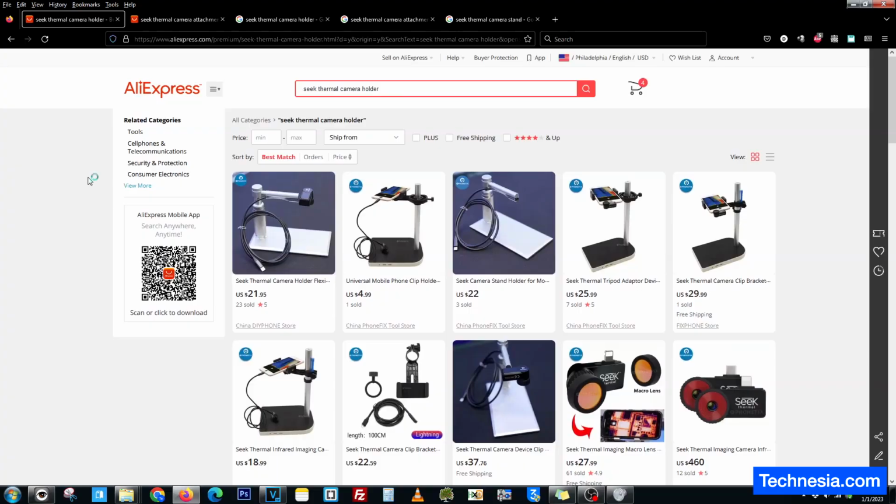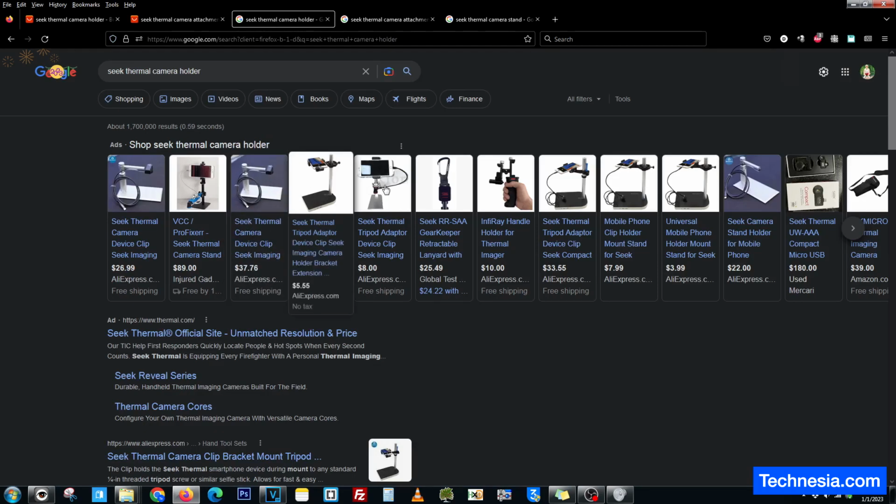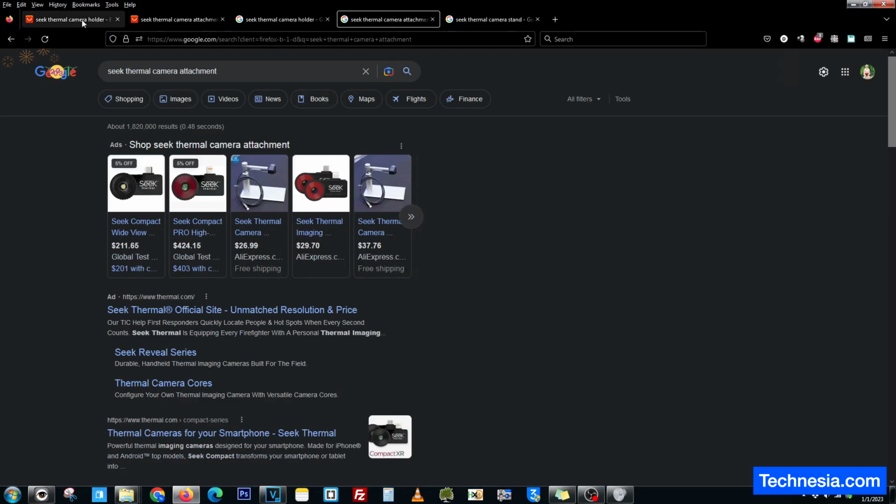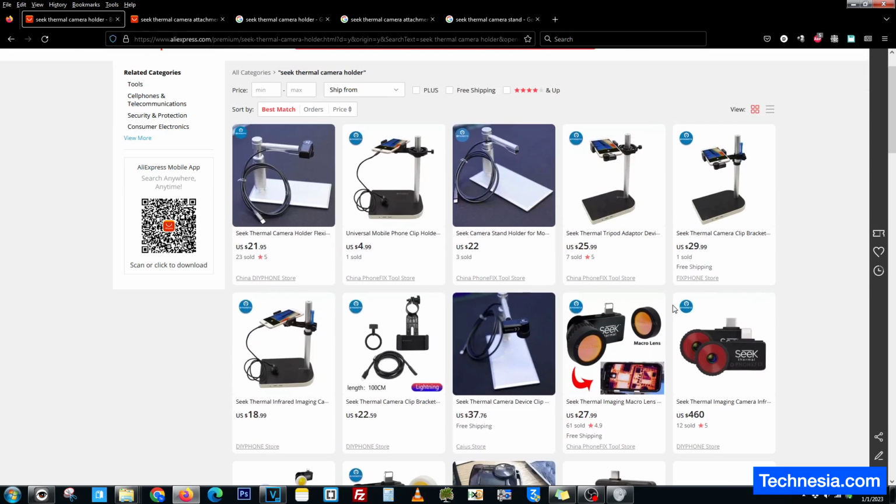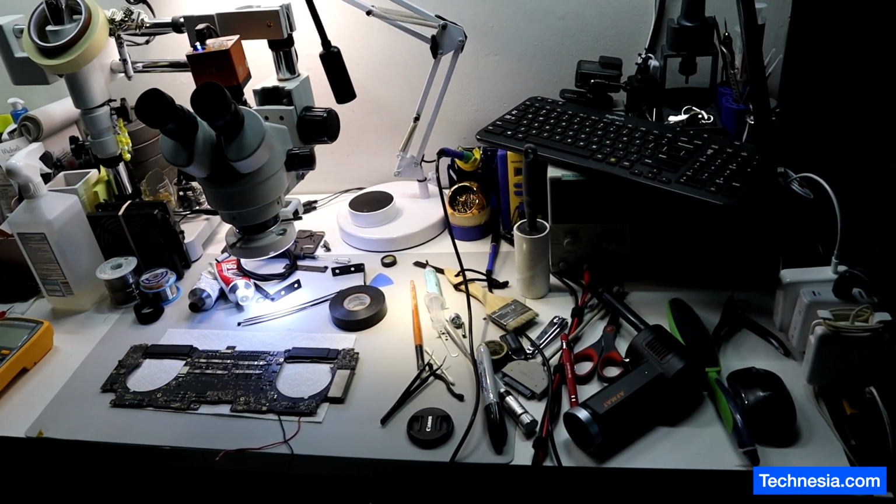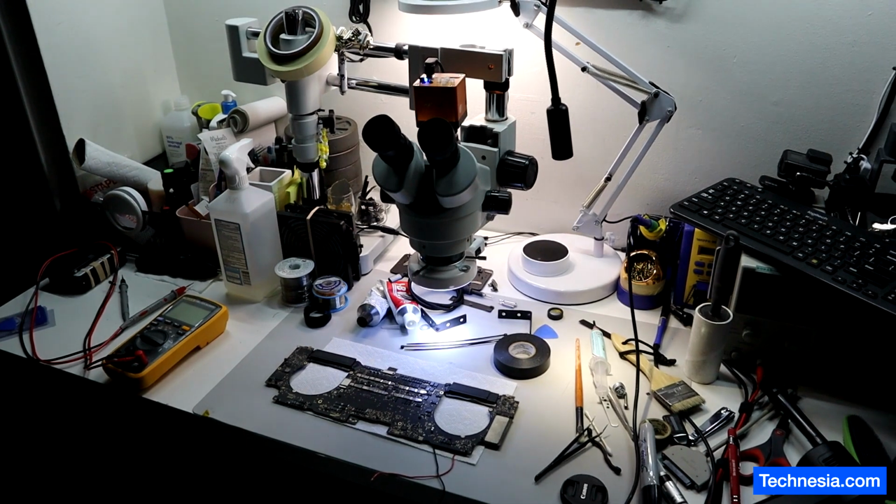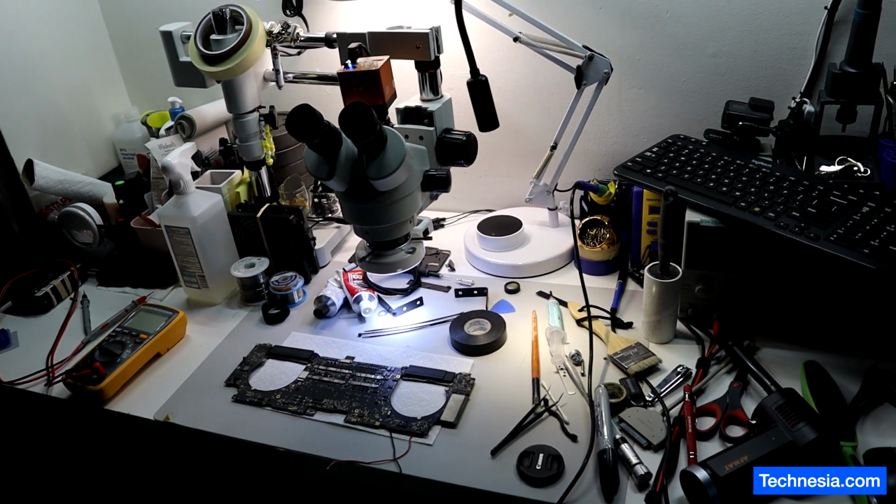And this is not easy to do, even though I've been using this camera for a while now. I looked online to see if there's any solution for this problem. When I searched for SEEK thermal camera holder or SEEK thermal camera attachment, all I can find is this setup that takes more space from my small workstation. As you can see right here, I have a very small workstation setup, and adding one or two extra things on this table is not something that I'm looking for.